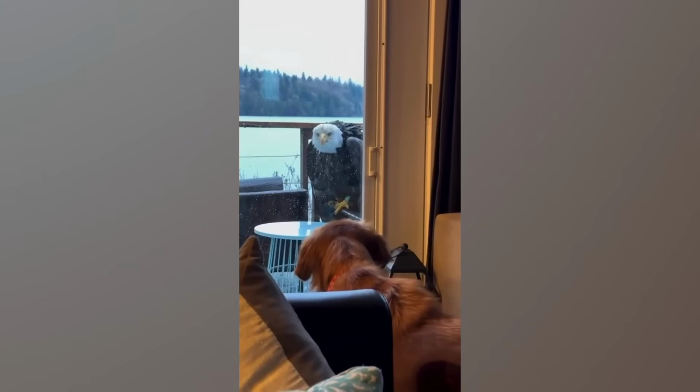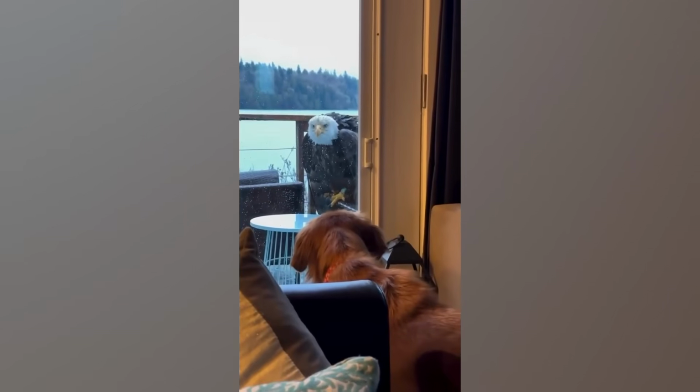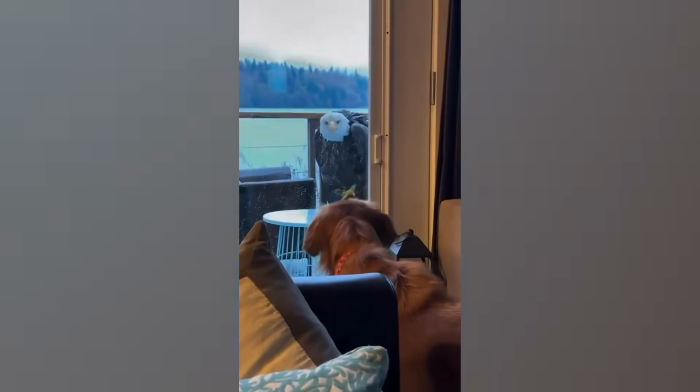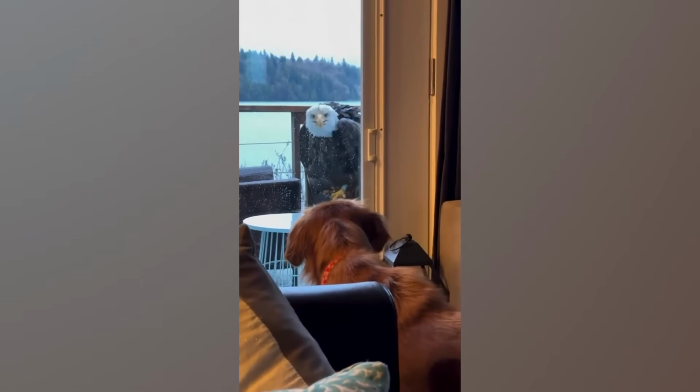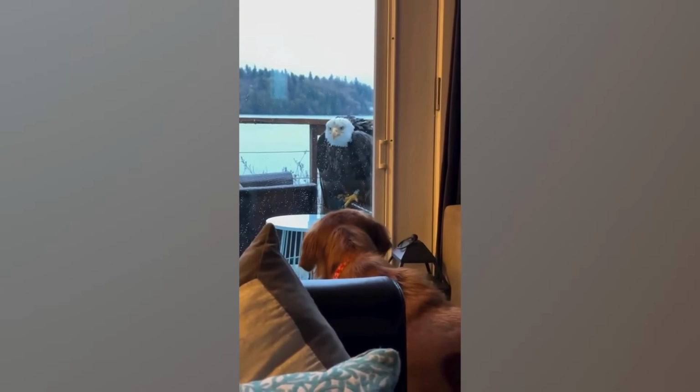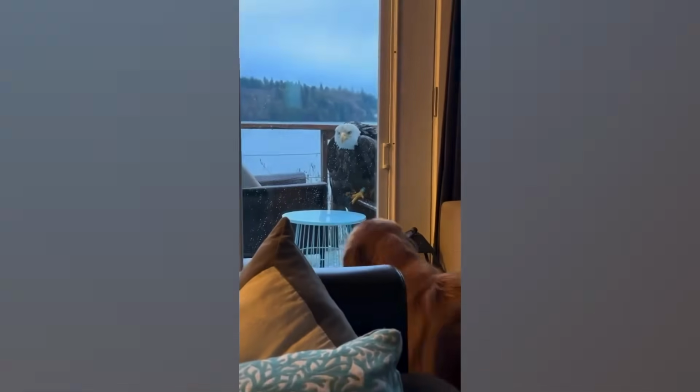Look at this. Look how cool this is. What the hell? Wow. There's a bald eagle on our deck. Does it want to eat Noki? It wants probably. Wow. It would if Noki went outside. Oh, she's tagged. Yeah, look at her leg. Could she carry our dog away? Oh, hell yeah, she could.